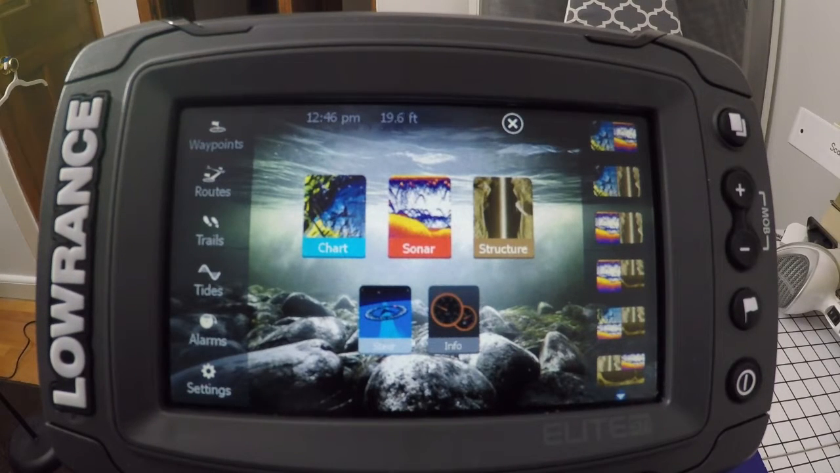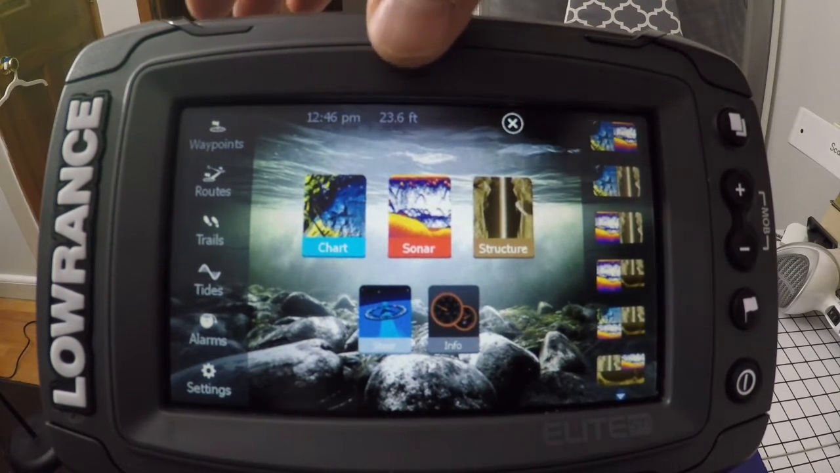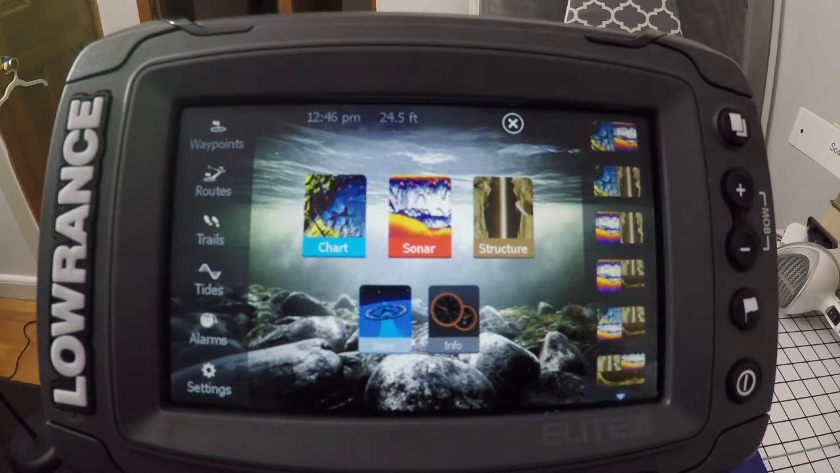All right, so I got it all started up. I did have to install an update on it, which I didn't film. But here's the main screen. This is what you get when you first turn it on after you go through the settings and configure your system. So first thing up on top, I don't know if you guys can see that very well, but it tells you your depth and the time. So pretty handy when you're going through, you can see your depth even if you're not looking at the graph.